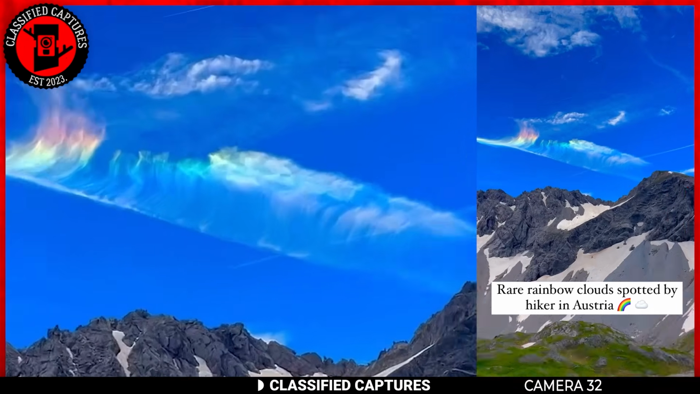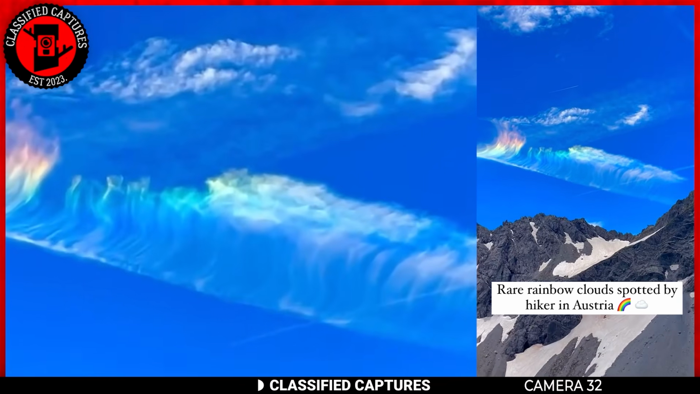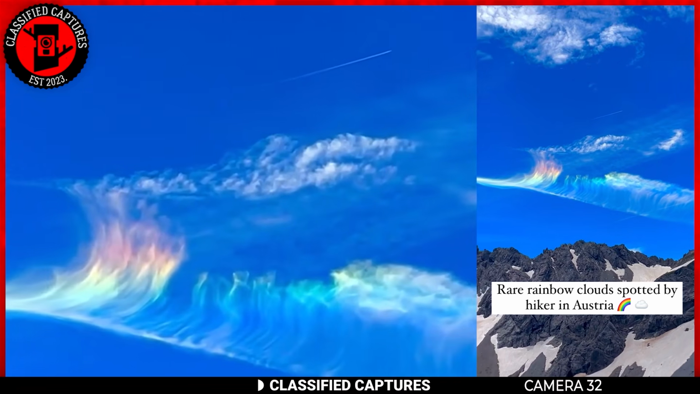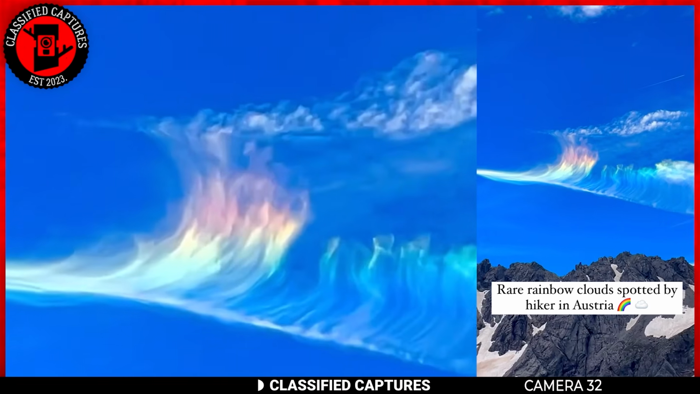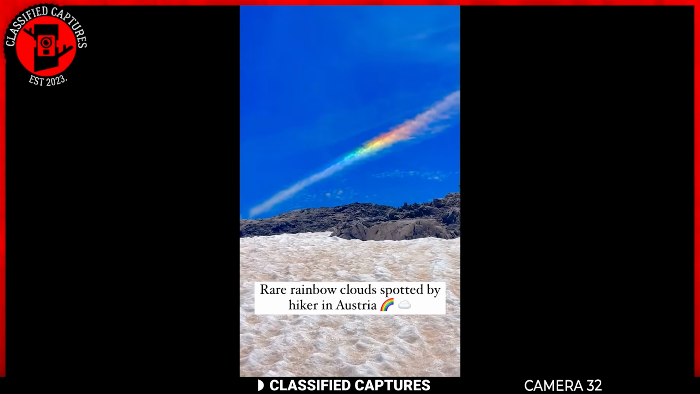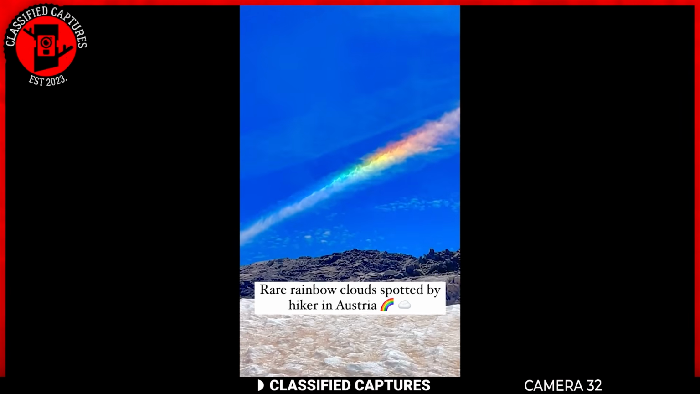Throughout history, iridescent clouds have inspired awe and wonder, often being mistaken for supernatural or mystical events. In some cultures, they're seen as omens or messages from the divine. Today we understand the science behind them, but that doesn't make them any less enchanting.